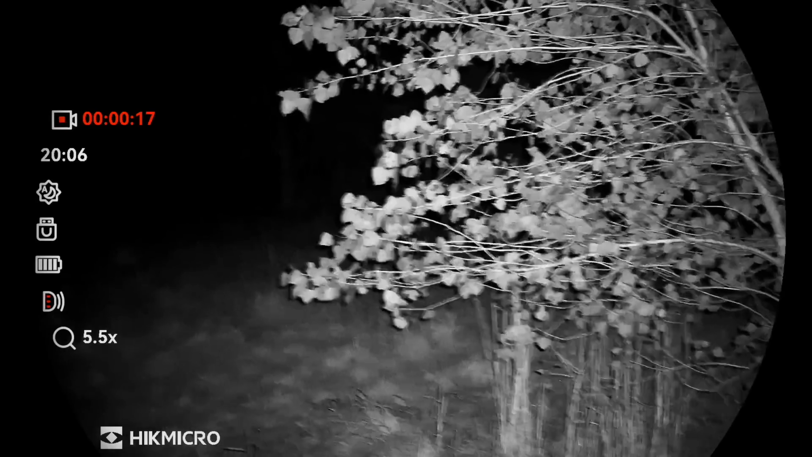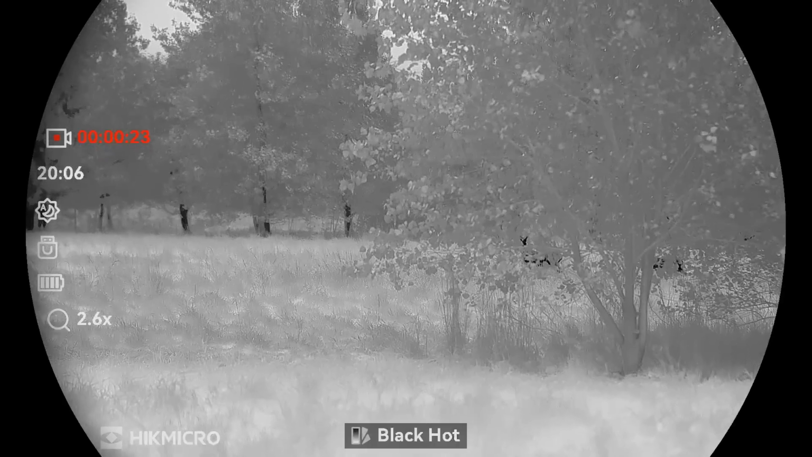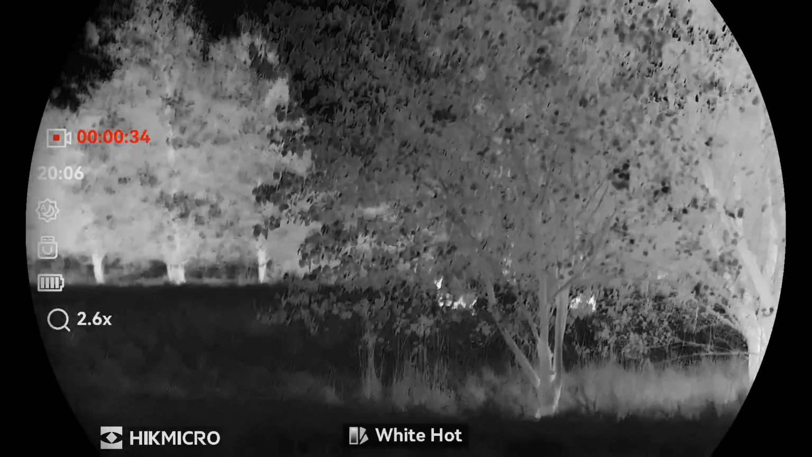Giving it another 5 minutes before moving on, I think this goes to show just why thermal trumps NV in most situations. With the NV, you get what's known as whiteout, where the IR light bounces back at the sensor and overexposes the image. However, with the thermal, it cuts through that and shows that we've got a couple of deer here behind this tree.